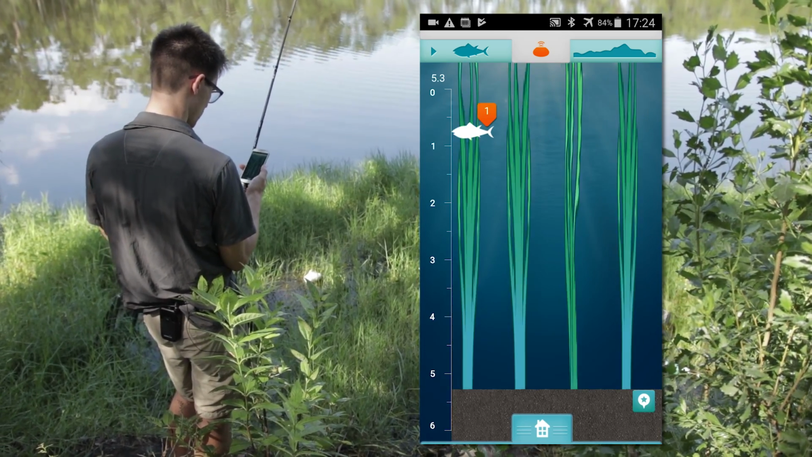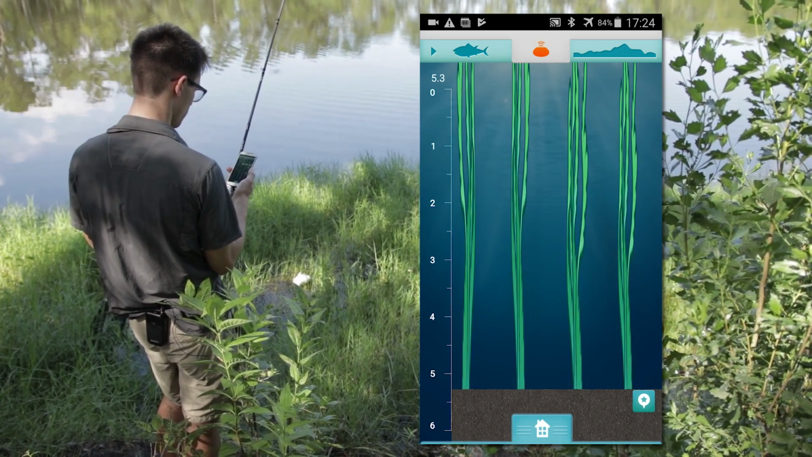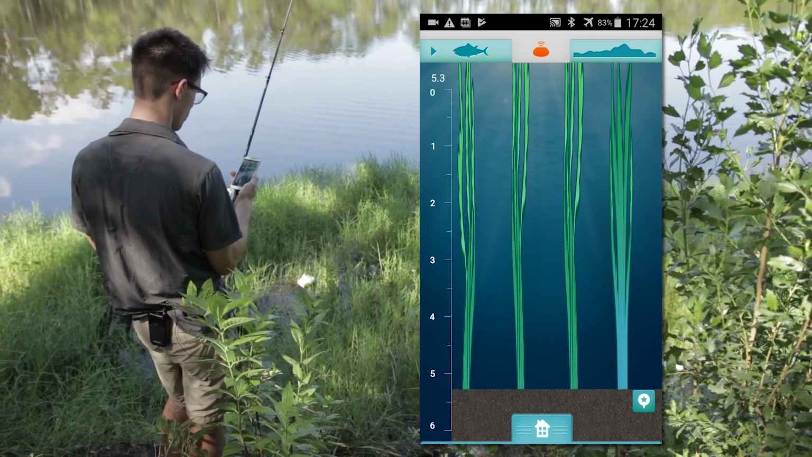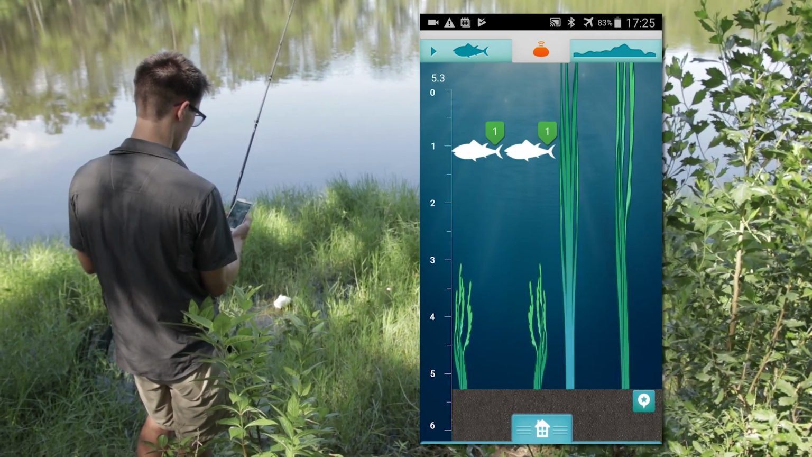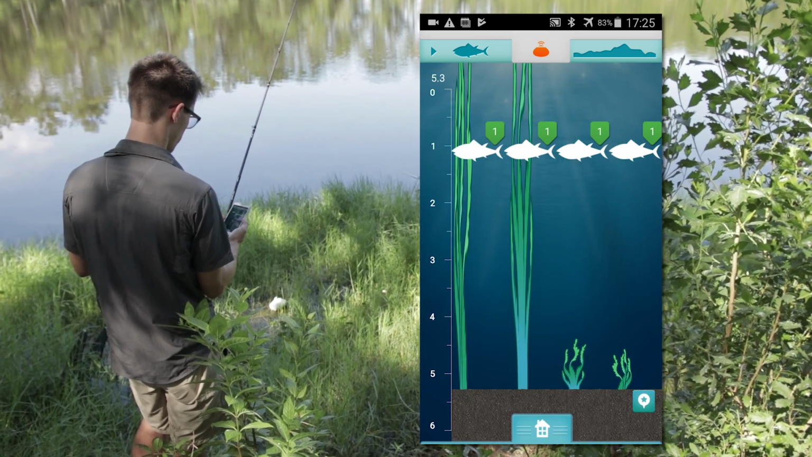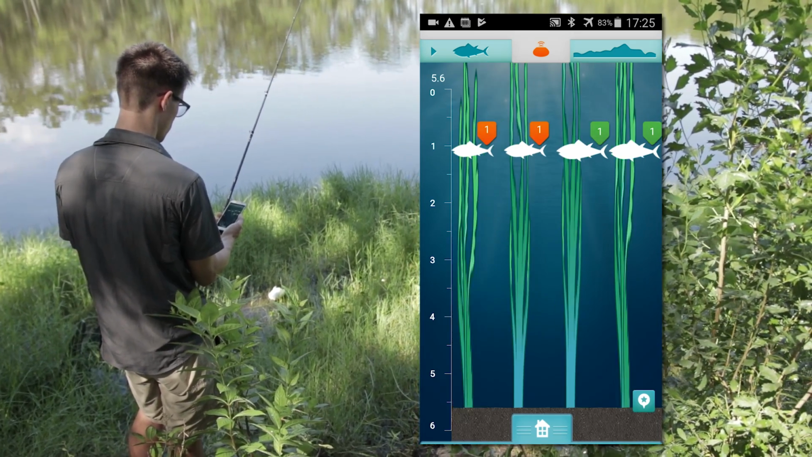Looking at the different colors of the vegetation, it's just showing me weeds there. It doesn't show me how much or how close they are. The weeds must come up to the surface there. That's what I'm looking at on the screen here as I'm reeling in closer, so I'll know where to target fish. The vegetation gets a little shorter and then comes back up, so that might be a good place to target as well.